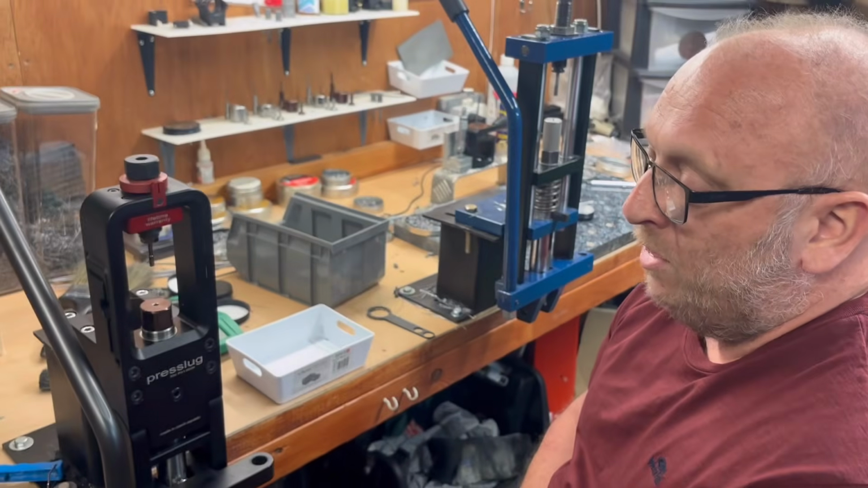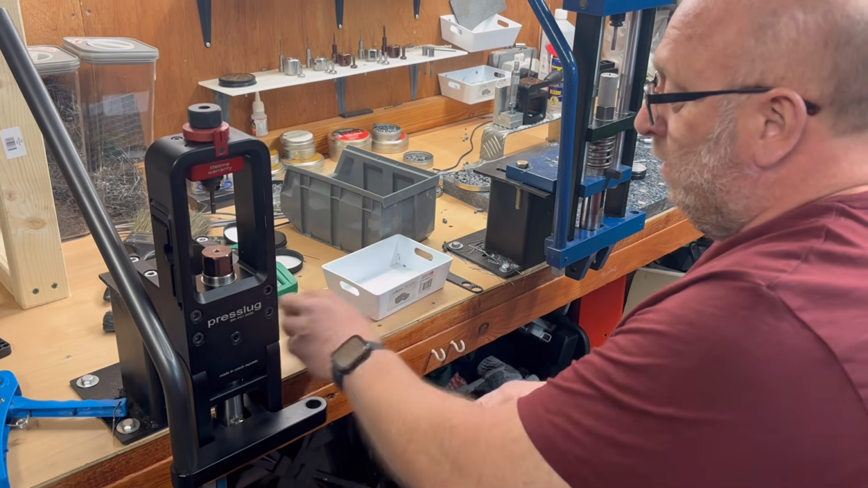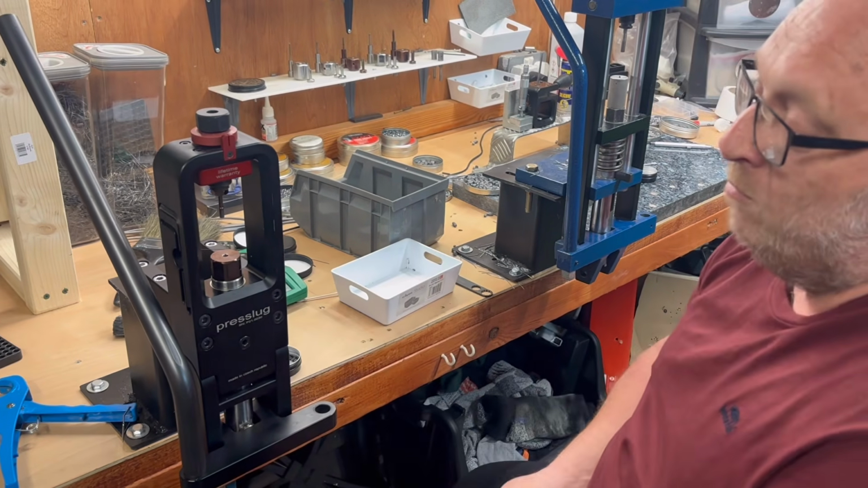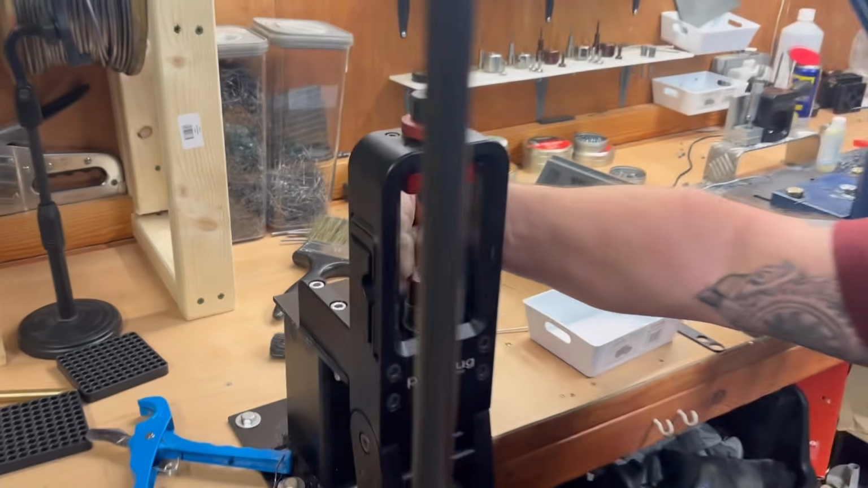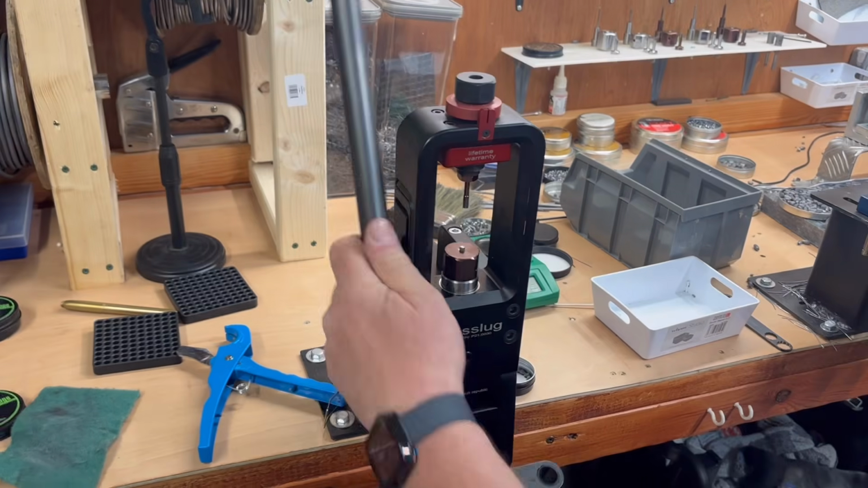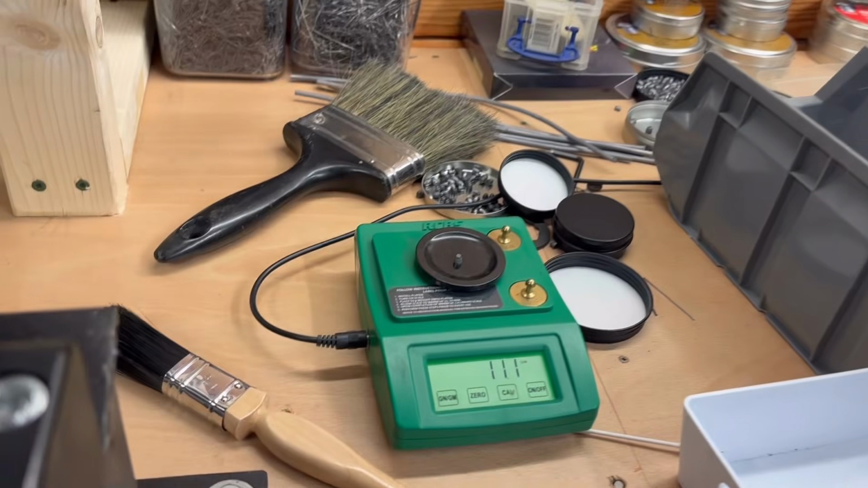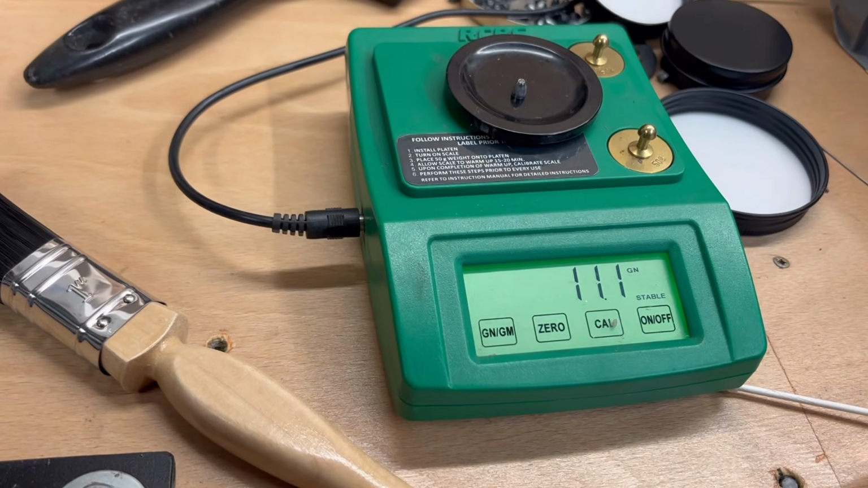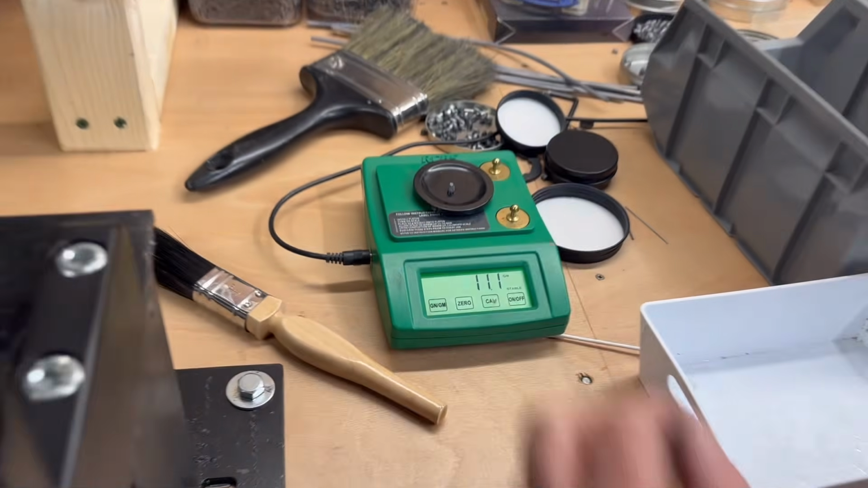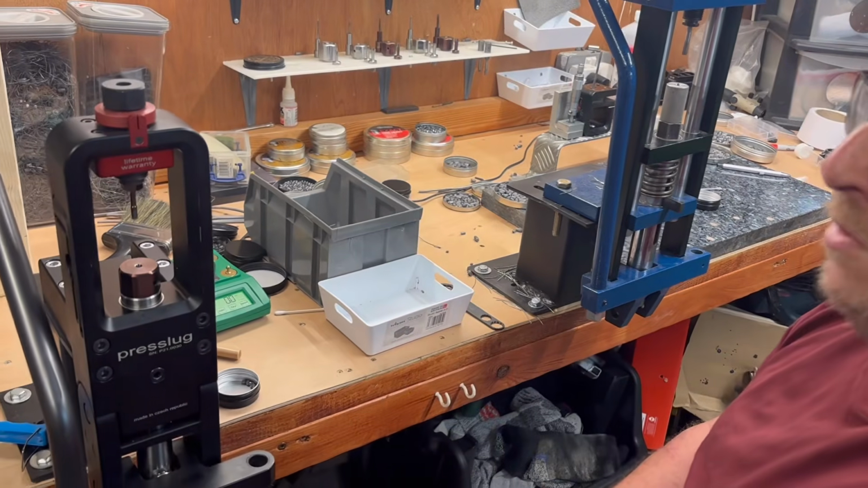People ask me about quality control. Now we've got a very simple quality control measure. This particular batch we're heading for 11.1 grain. So what we do, put that in there, the cork, and press it down. Give it a wipe, sometimes you get a little bit of excess. Now that's one that's going to go into the tin. If anything is not 11.1 grain, it goes into this tub and it gets recycled.